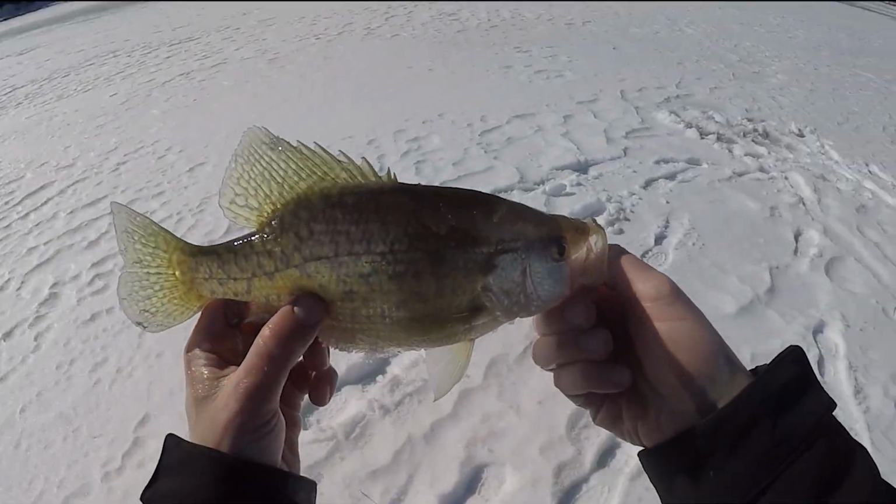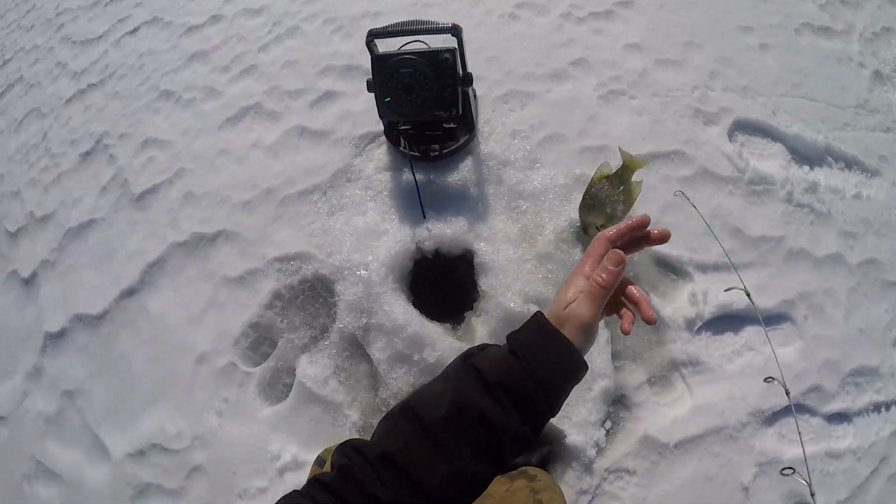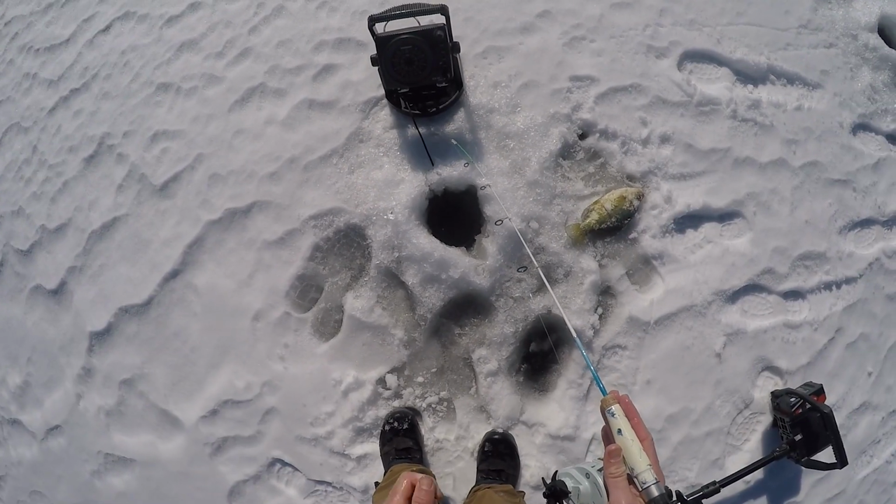We worked and we worked and we worked, and we got one more. I drilled a hole. I think we will just keep that one quick. Time to head home, and that is one good way to end it right there.